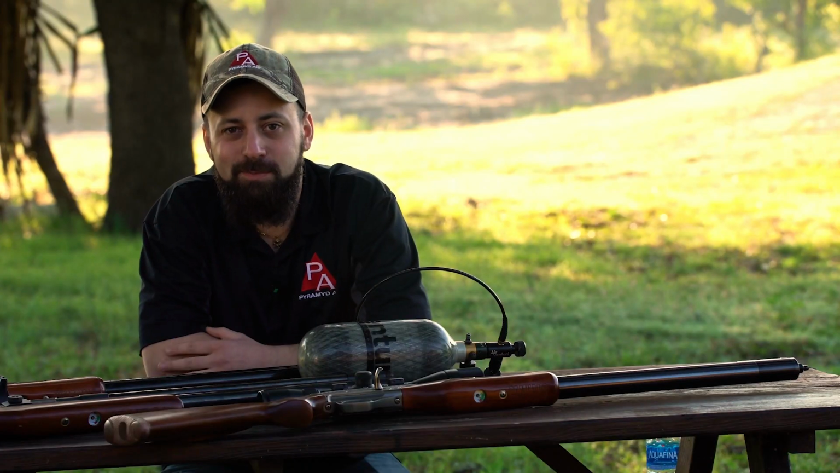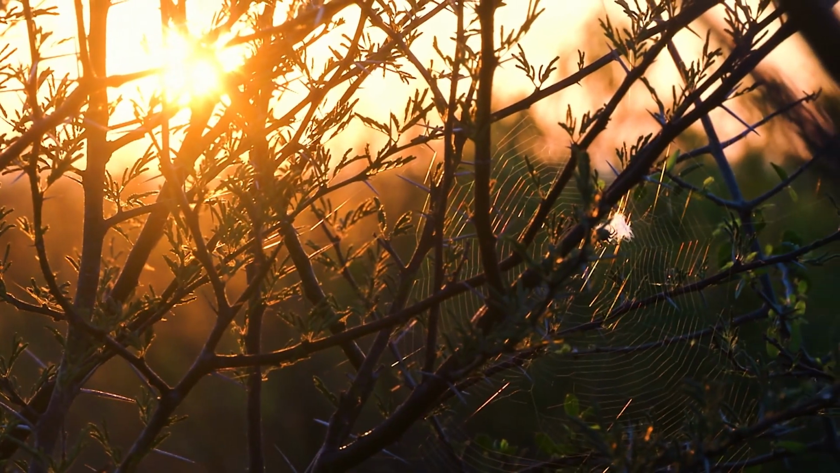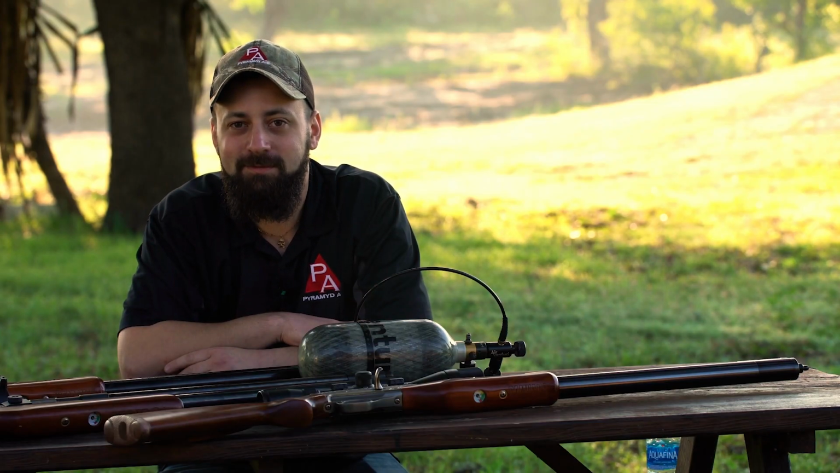So we get out into this new spot before sunup and it is just beautiful. You know, watching the sun come up over the trees in the distance. It was a really nice view and a beautiful place to be. And sure enough, we were hearing some turkeys off in the distance.